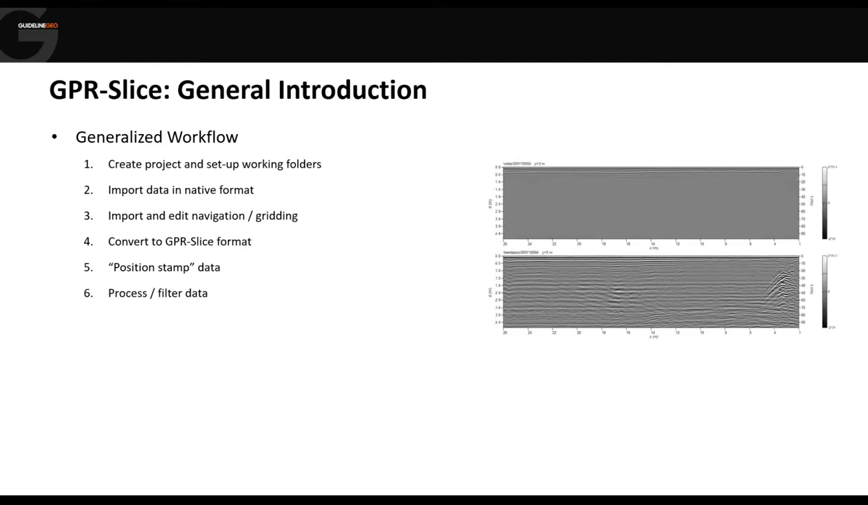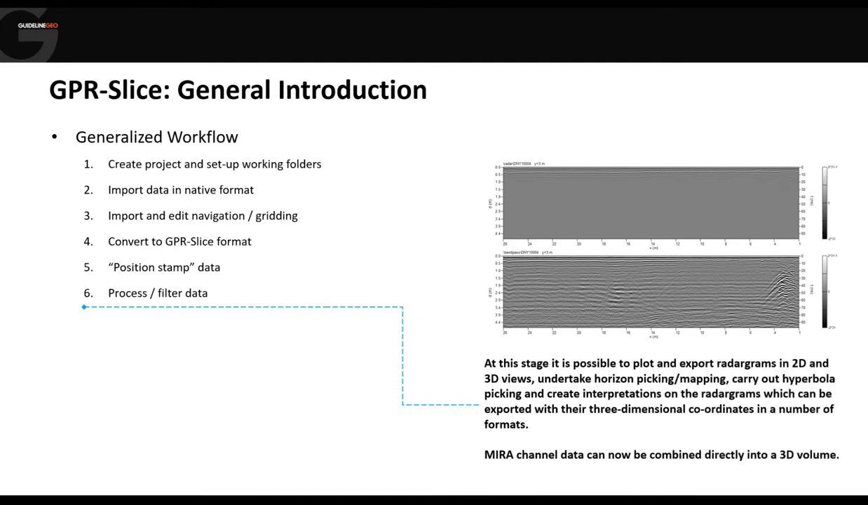After we've done that, we can start our processing and our filtering, the usual kind of processing that you'd expect to do for a GPR dataset. And at this stage, we've got two options. If it's regular single channel data, we could look at the radargrams and process those, do our interpretations on them, export our interpretations. So if we've been, for example, picking utilities, we could export an XYZ of that. If we've drawn in some horizons, then we can export those either as XYZs or other formats.